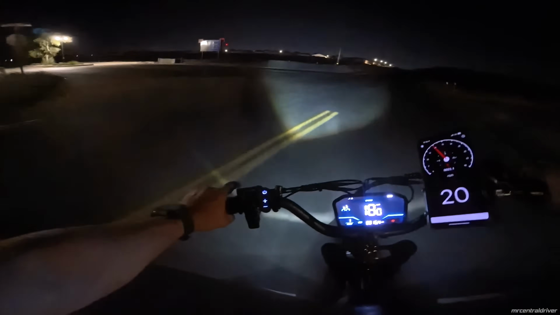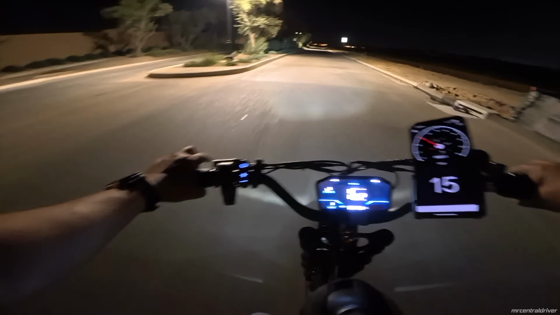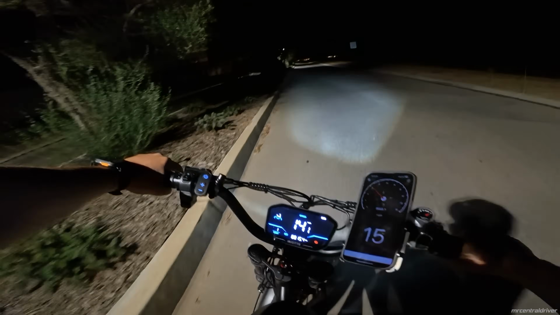Here, let's turn our turn signals on. Now keep in mind, no turn signals on the front. They're on currently right now. Let me pull over and show you guys. Probably not the best spot to park.